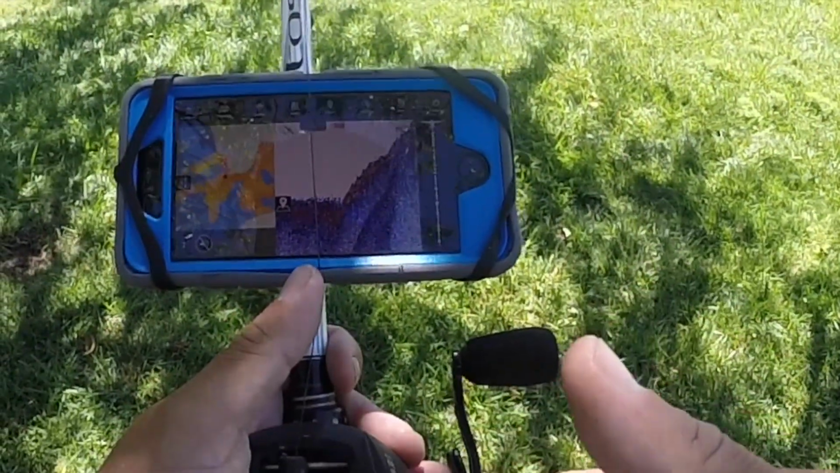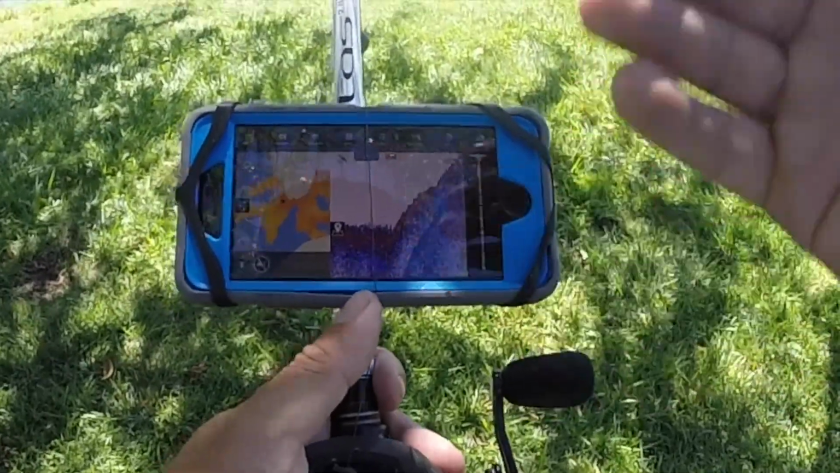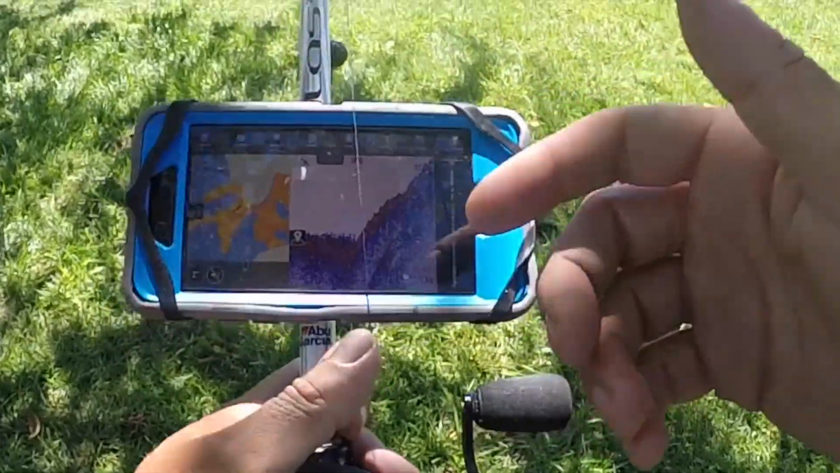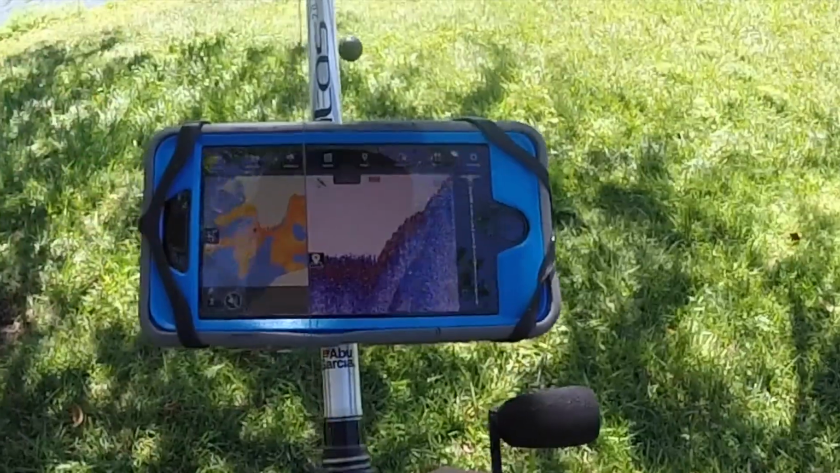Obviously, that's going to be more if you're fishing from a boat than you would be just bank fishing. But 250 feet is ridiculous. That's definitely the leader on the market when it comes to these GPS floating units that you can cast. So let's check out the app a little bit.